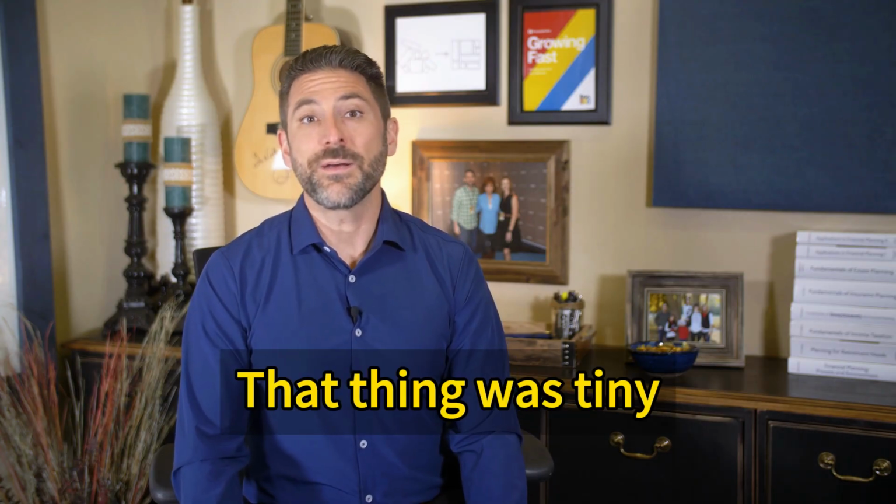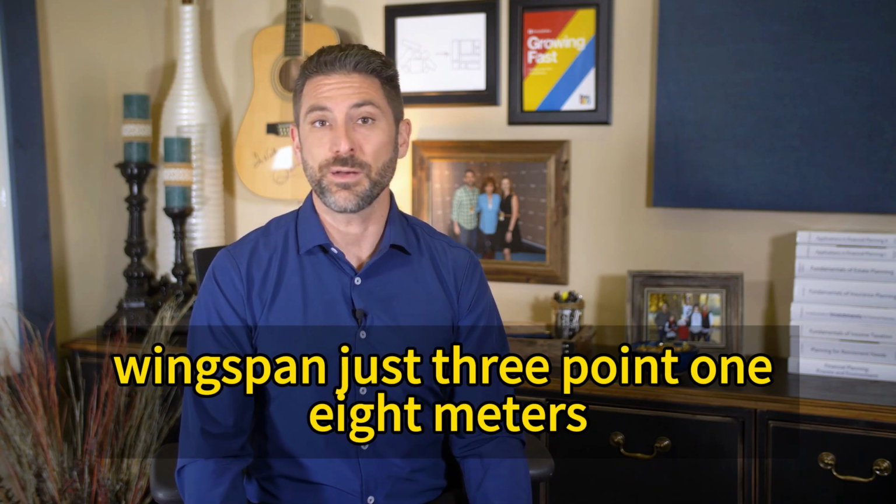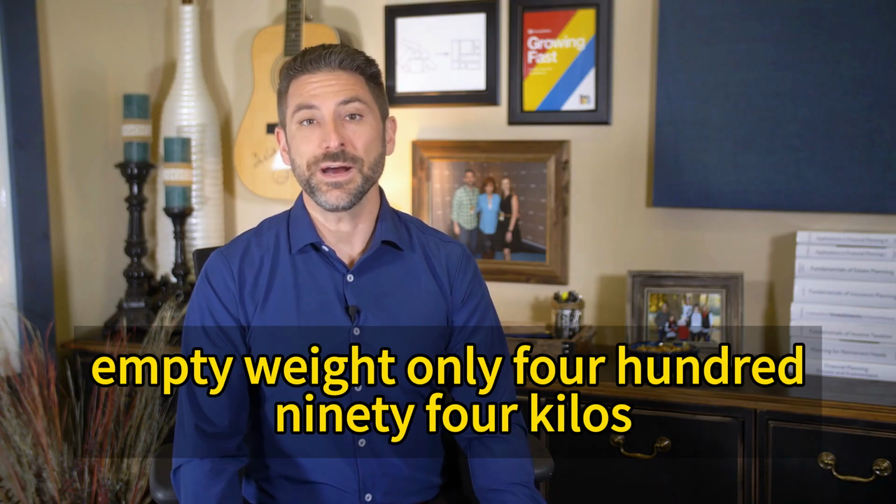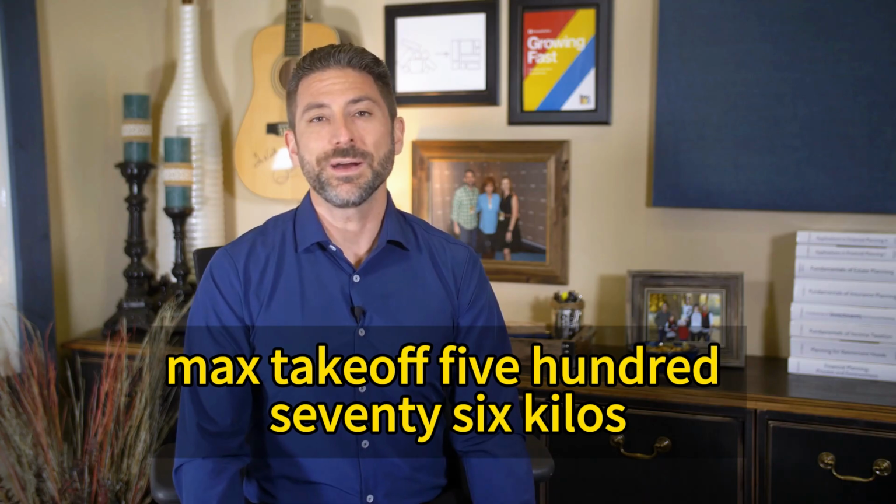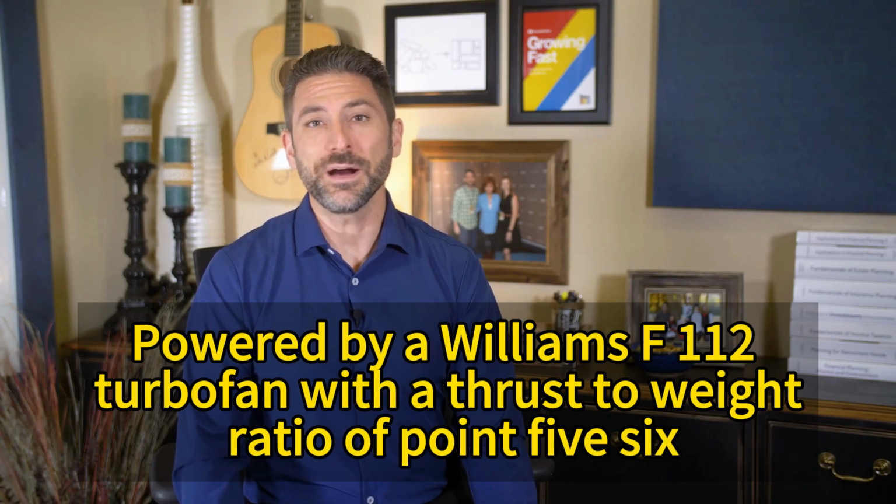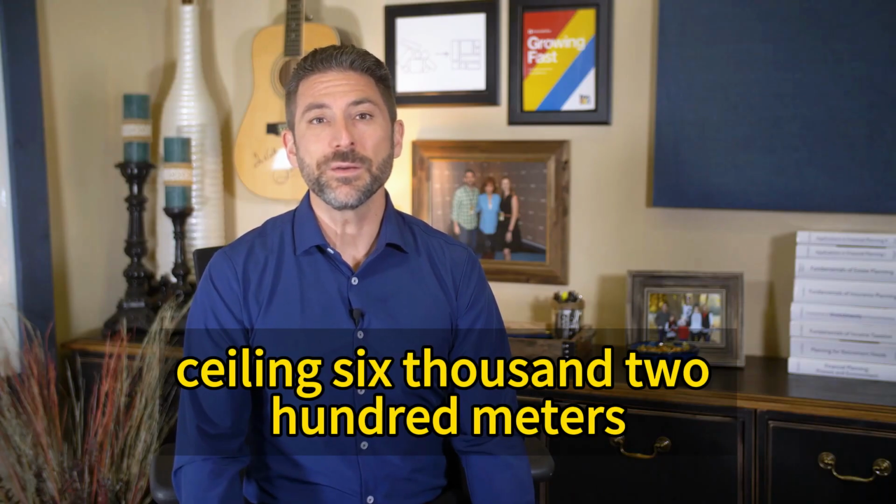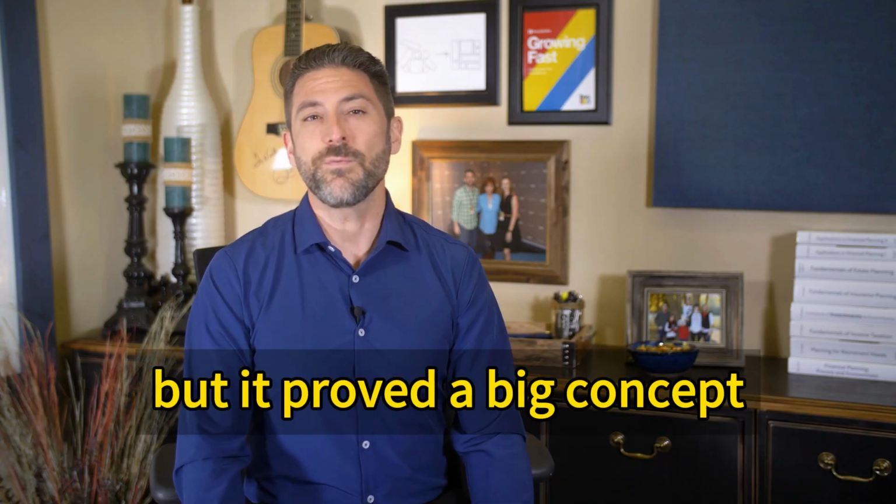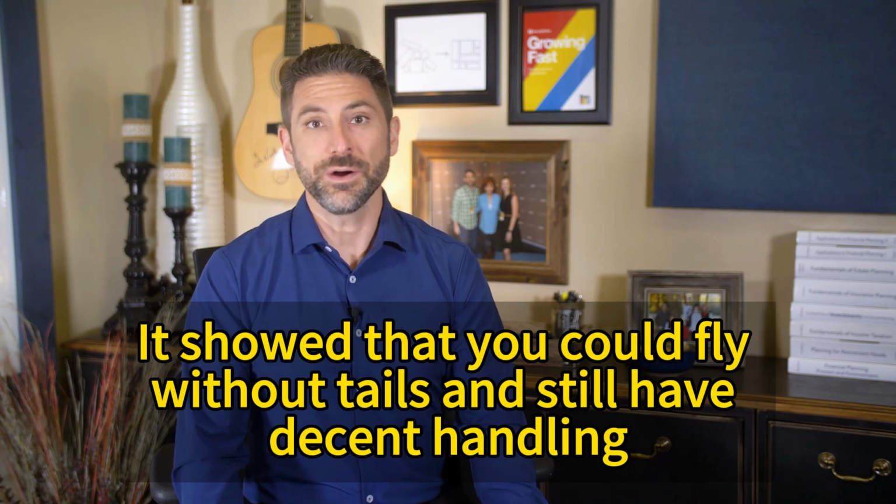That thing was tiny, 5.55 meters long with a pitot tube, wingspan just 3.18 meters, height under 1 meter, empty weight only 494 kilos, max takeoff 576 kilos. Powered by a Williams F-112 turbofan with a thrust-to-weight ratio of 0.56. Ceiling 6,200 meters, cruise speed 450 kilometers per hour. Tiny, but it proved a big concept. It showed that you could fly without tails and still have decent handling.